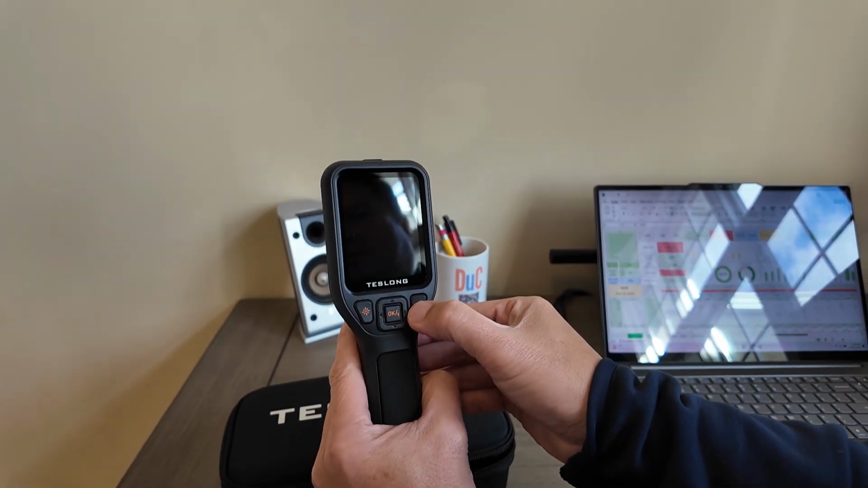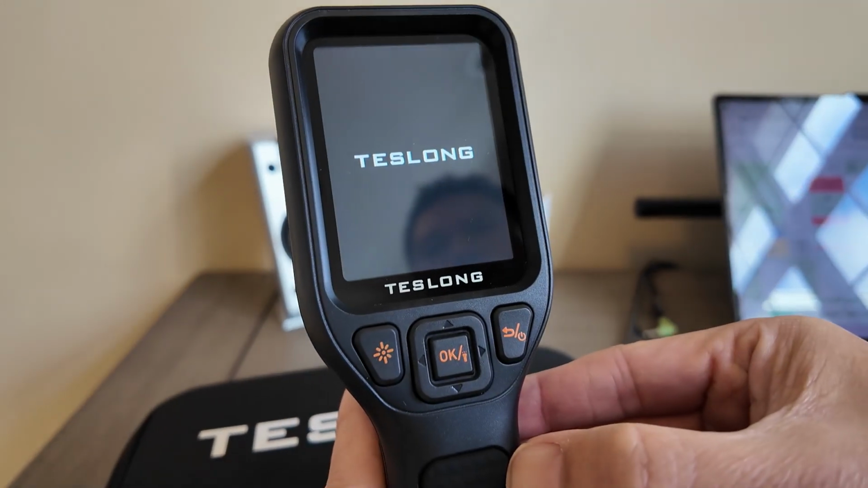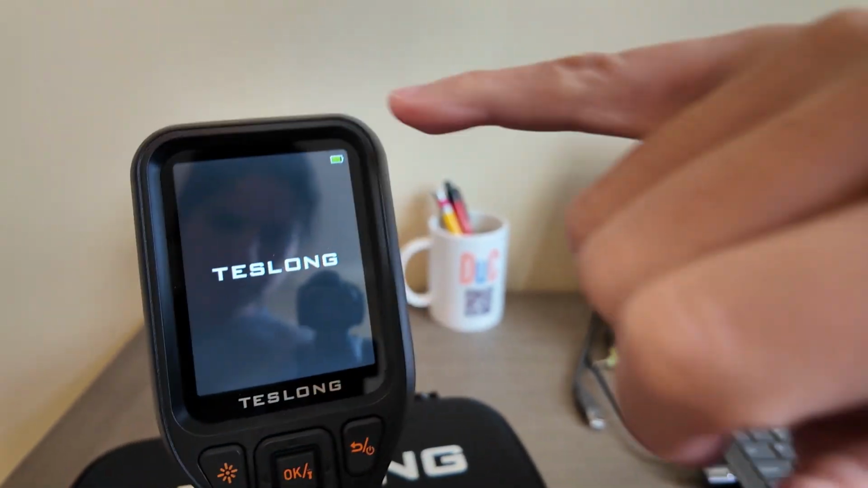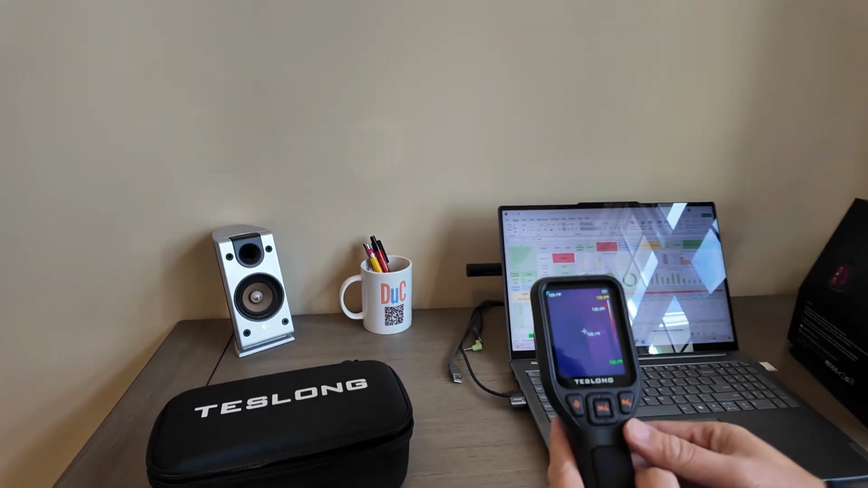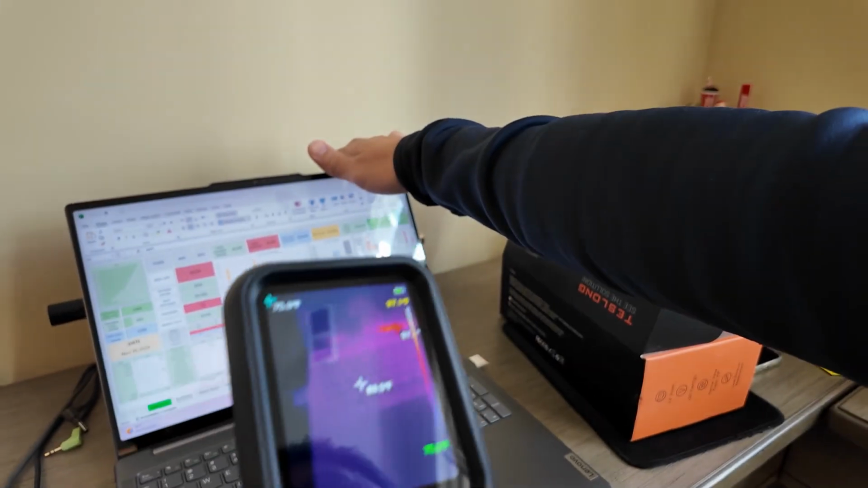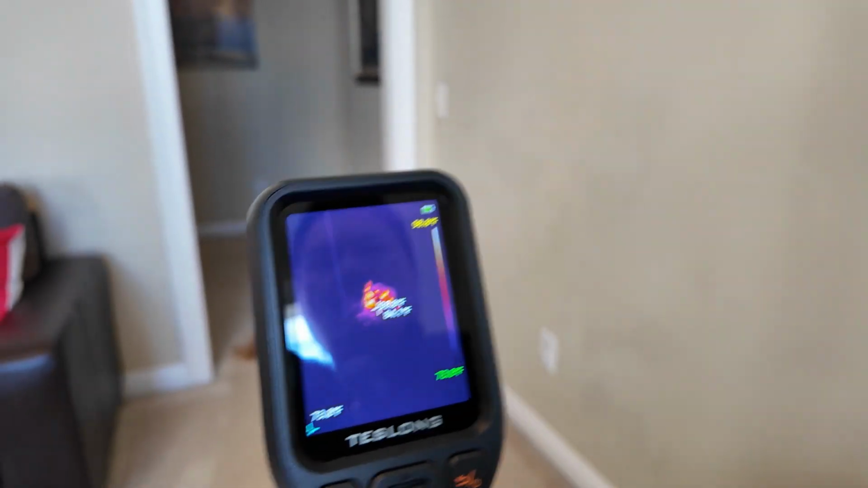So let's power on here. Hold this to power on. It takes a little bit, and then you've got your battery signal there. Let's do the laptop here, and you can see the heat on it. Very nice. See my little puppy over here. See how I pick it up. Wow, you can almost see his heartbeat.